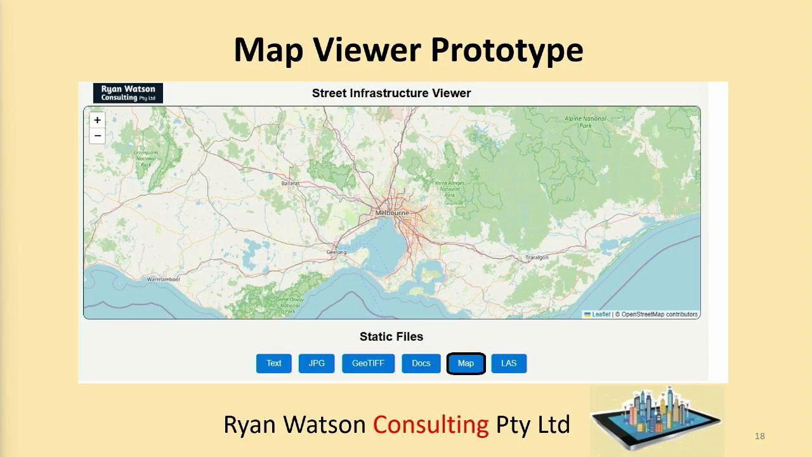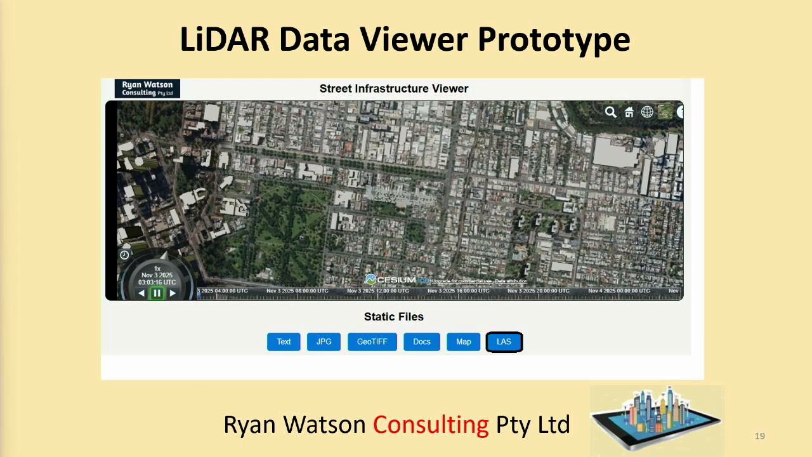But there's all sorts of maps there. We're still working on that. In fact, my business partner, Peter Ryan, told me today he'd got this working, so that's good. This is a LiDAR data viewer prototype. This uses Cesium, which you're probably familiar with for displaying 3D data. So this is just a snapshot of what can be seen via the LiDAR data viewer.